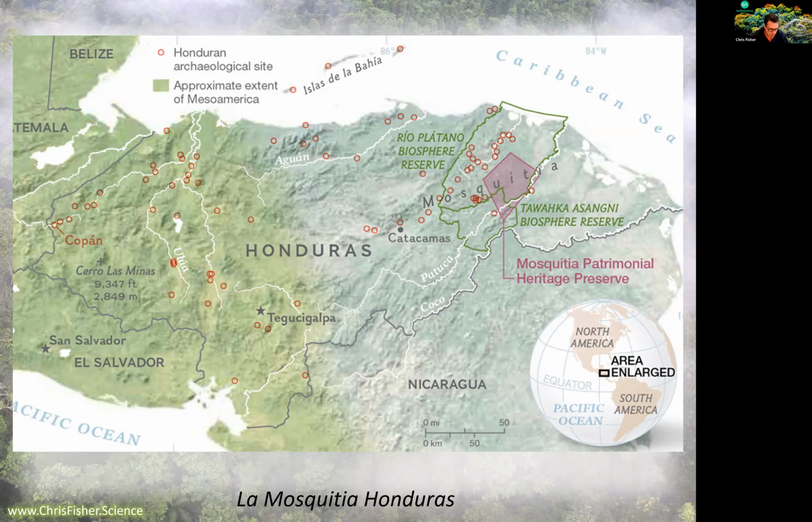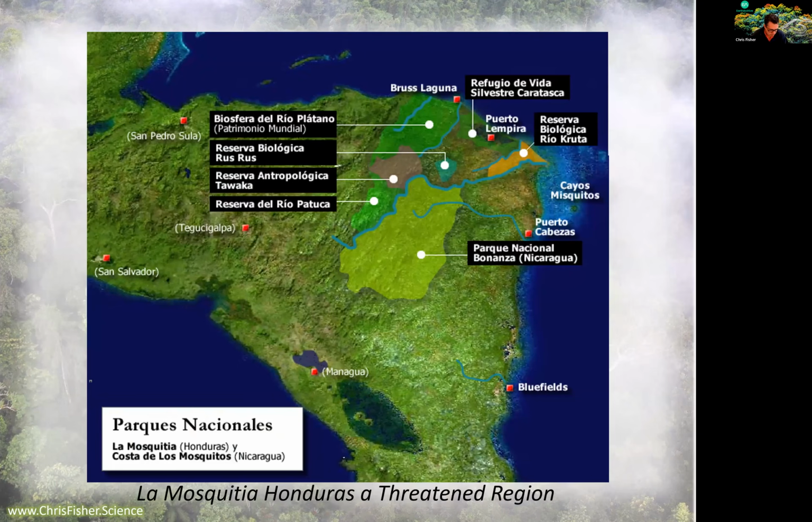It has many unknown species of plants and animals, and it represents the largest contiguous remaining section of old growth tropical forest in Central America. It's critically important ecologically, and it's critically important culturally. It has many national and international protections. It's an indigenous biosphere or indigenous reserve. It's a UN biosphere. It has lots of national protections.